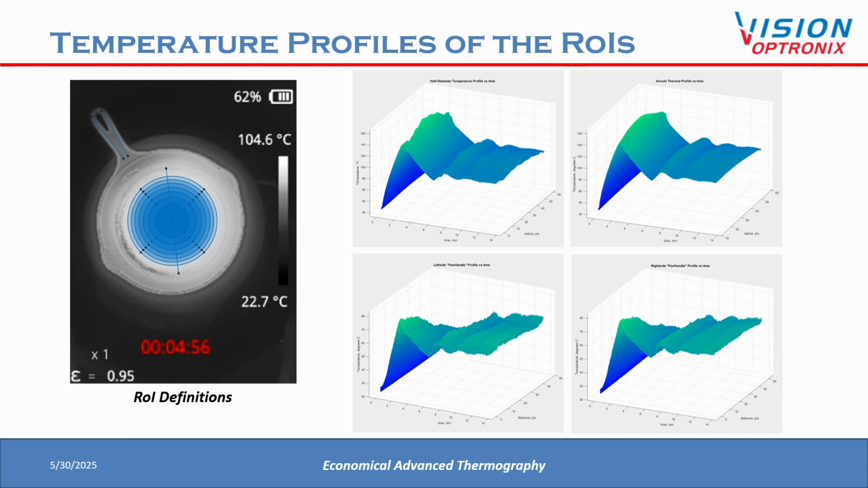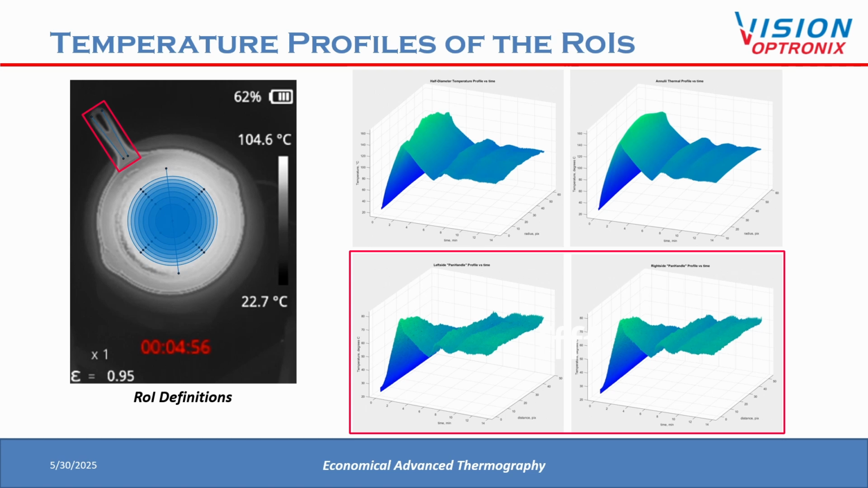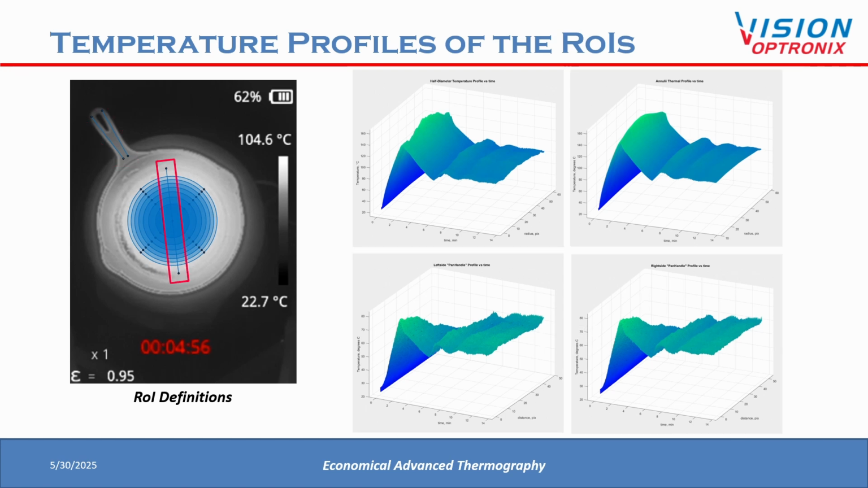We set up some regions of interest to understand the temperature profiles of specific regions of the body. In the upper left, 2 ROIs were created along each side of the handle. This allows us to show how the temperature along the handle is distributed at each point in time. Across the center of the body, a diameter ROI was created. This allows us to understand the radial temperature profile across the body at each point in time.